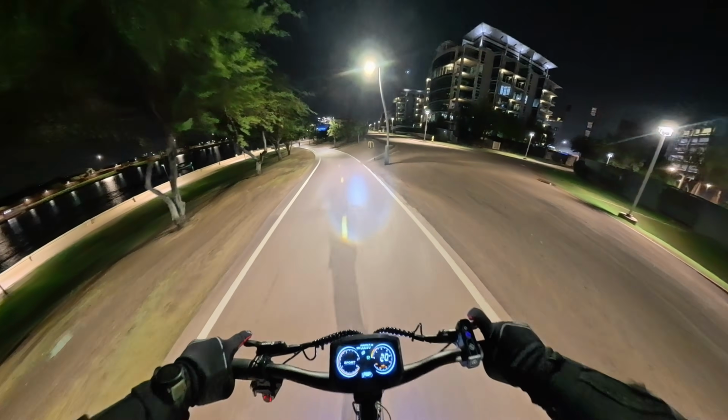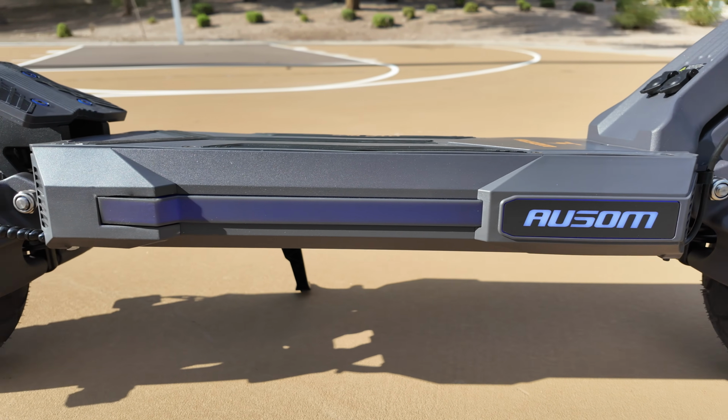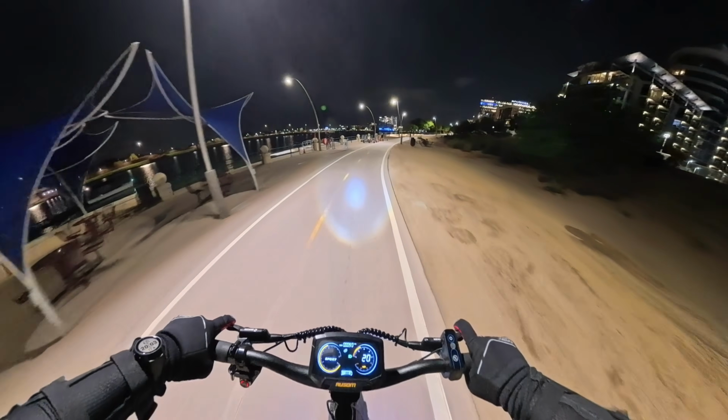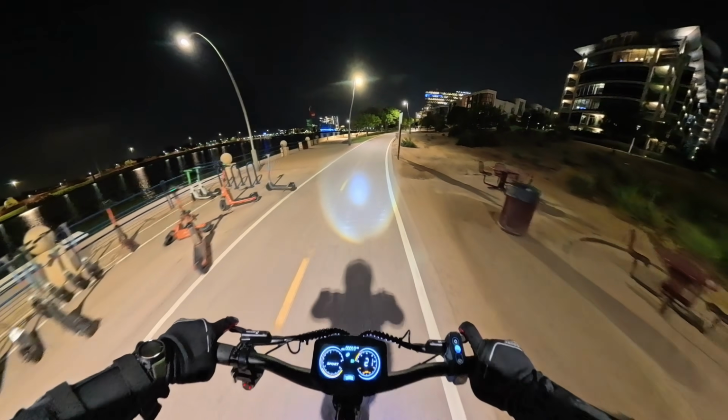As I was mentioning at the beginning, this DT2 Pro is a dual motor scooter, so it's got dual 1100 nominal watt motors, both of which combined can crank out just over 2,900 peak watts of power. So that's going to be more than enough power for what most people are ever going to need on a scooter like this.